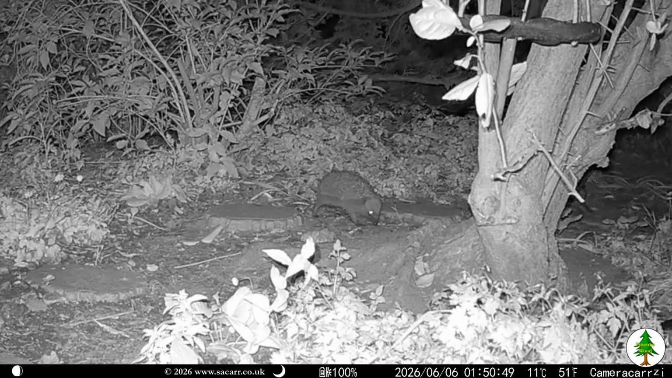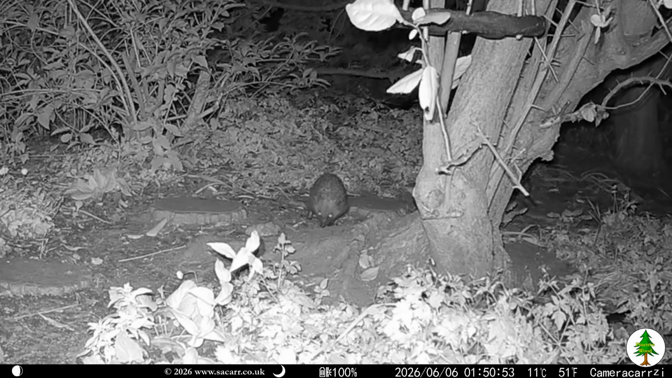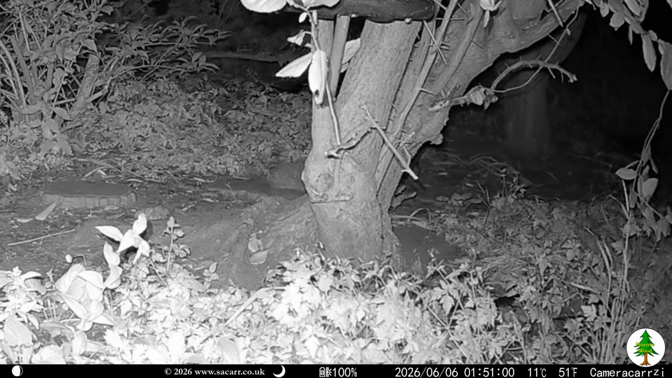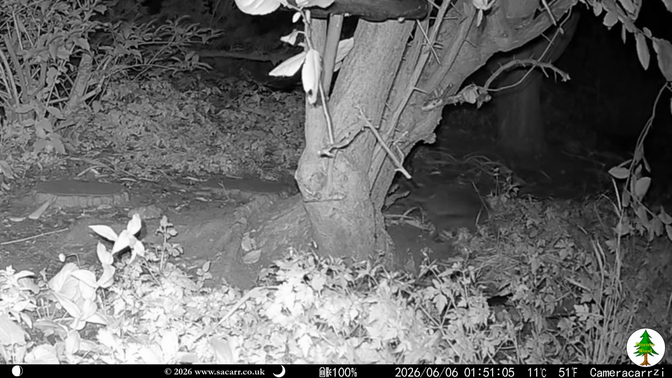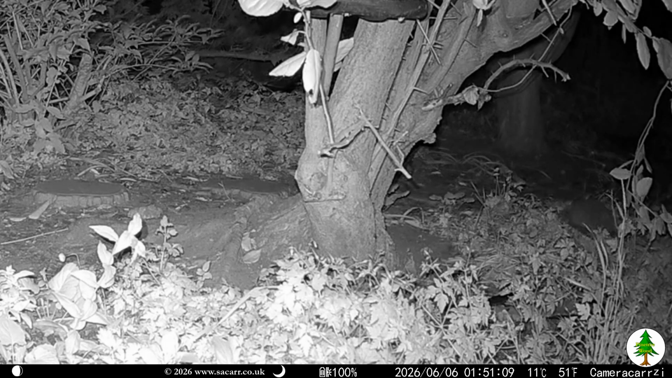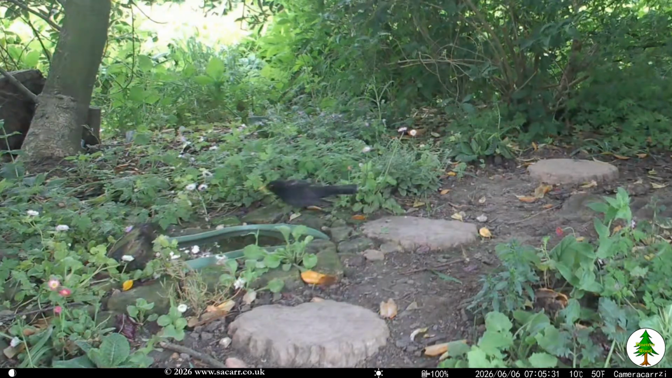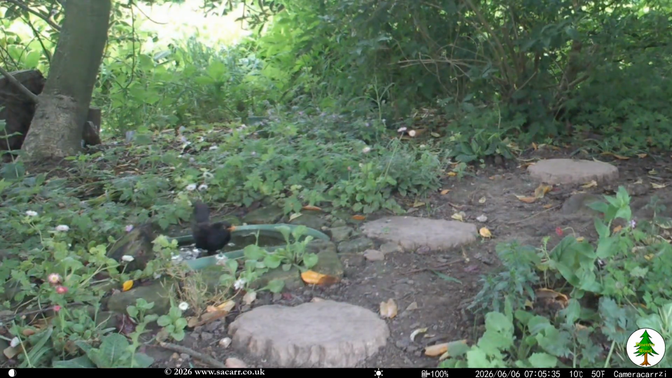Holly the hog passed through around 40 minutes after the fox. The blackbird came to the pond at dawn and took a dip, hanging around for a couple of minutes.